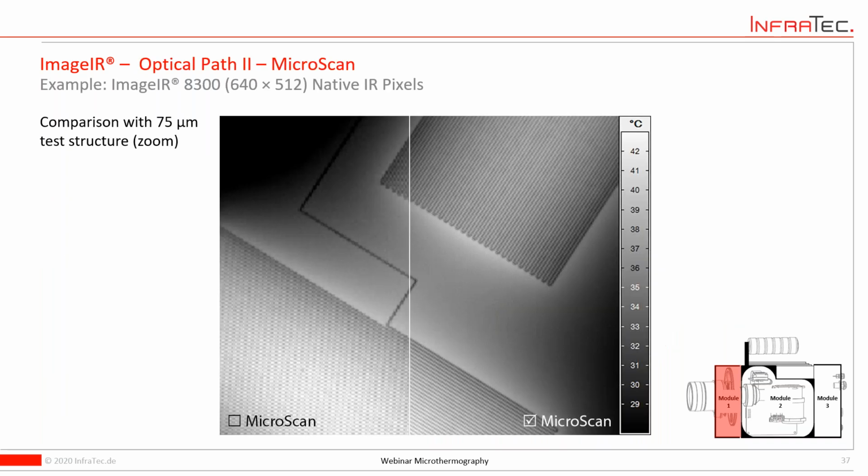And how does it look in an example here? So based on a VGA detector, again 640 by 512 native detector pixels, you will see you have here some structures in the image, and with the normal detector you are barely able to see anything.